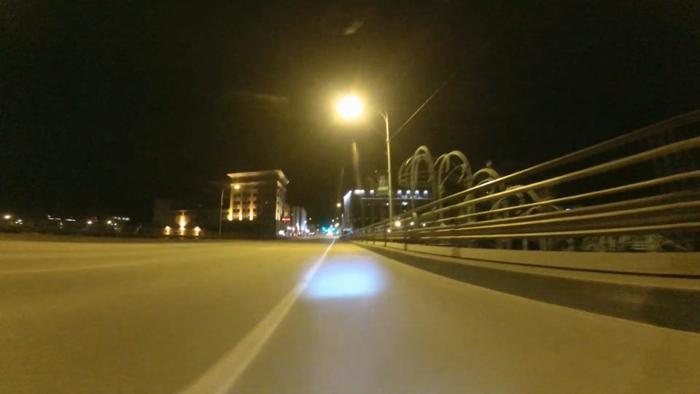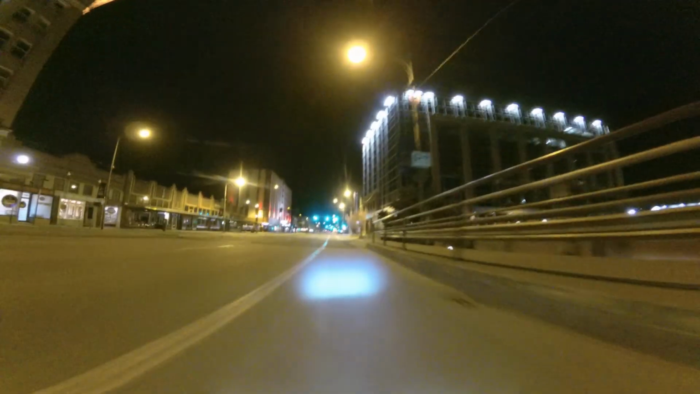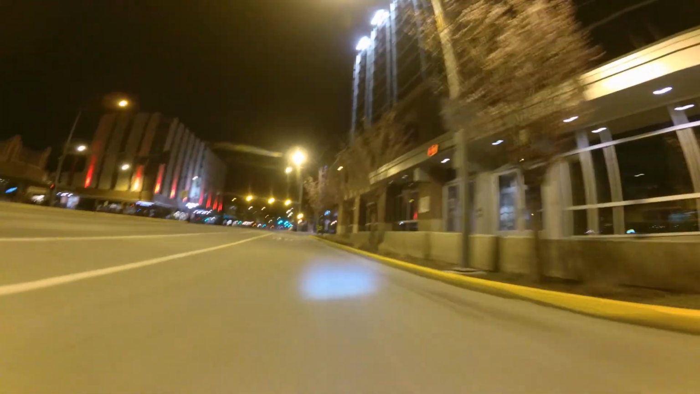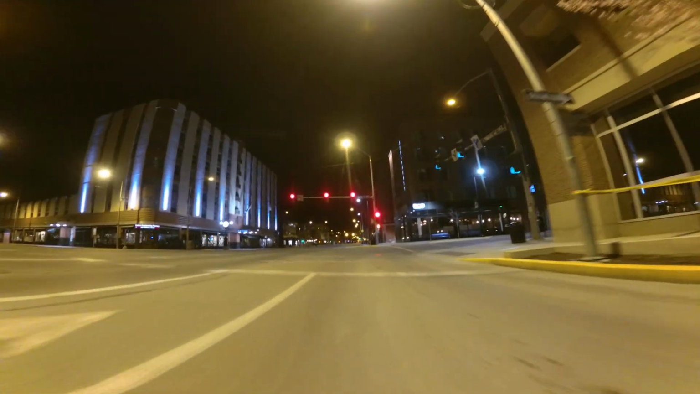But here we are going over Higgins Street Bridge. Man, it was so nice out last night. There was absolutely nobody. It was so quiet. I had everything to myself. Really trying to stay safe and not push the envelope. I still have a long ways to go. I think even there's some moments where you can see my inexperience riding.